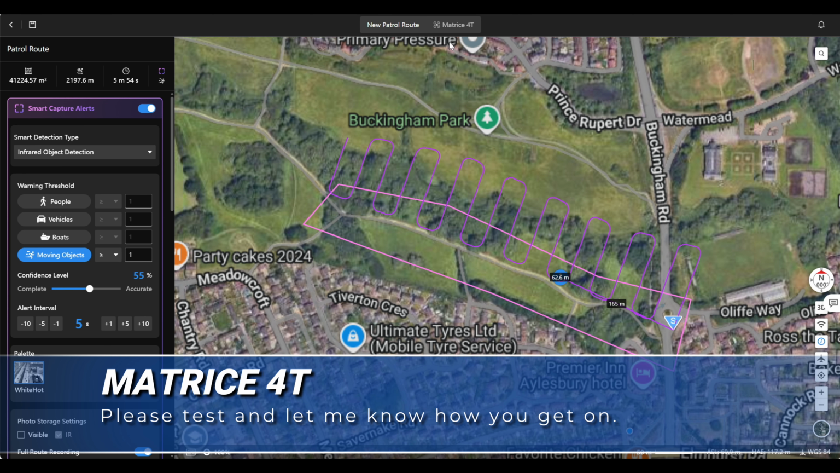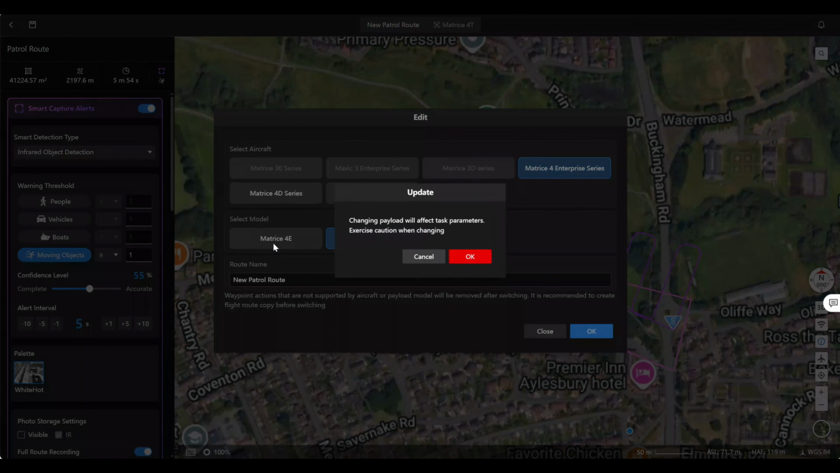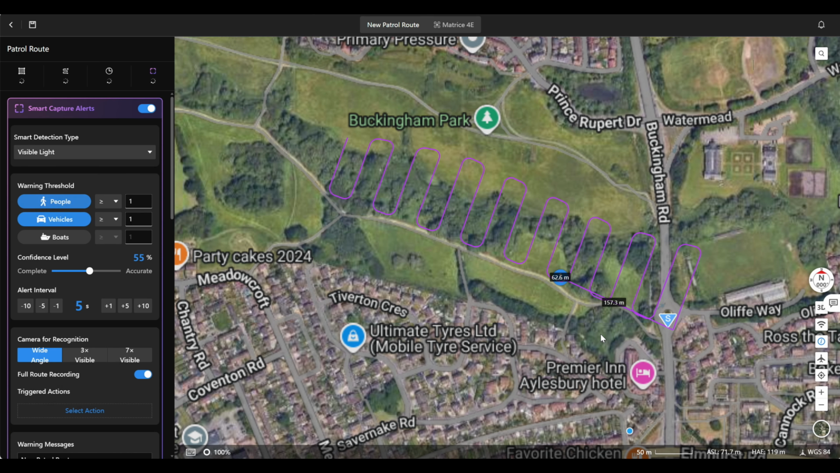So what I'm going to do is just move back now in the top center to the Matrice 4E, because that's the drone we're going to use for this test. So we'll just go back to the Matrice 4E,